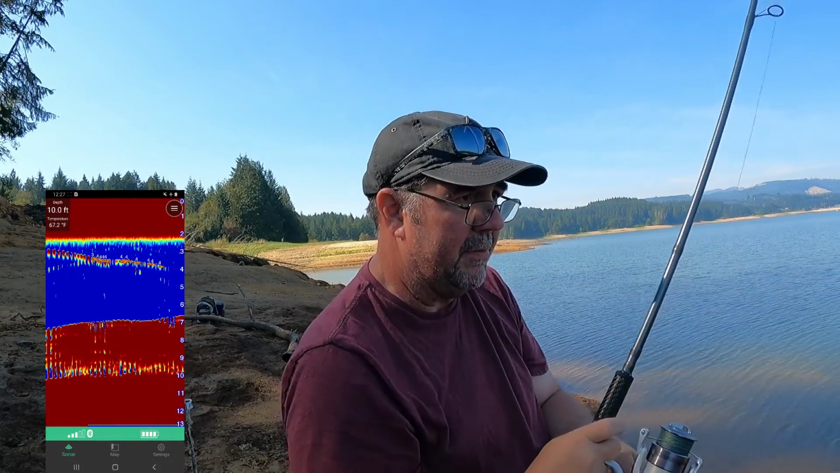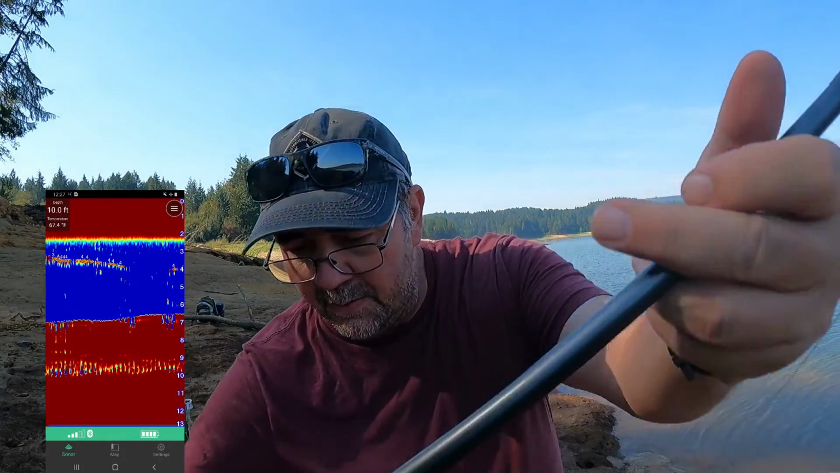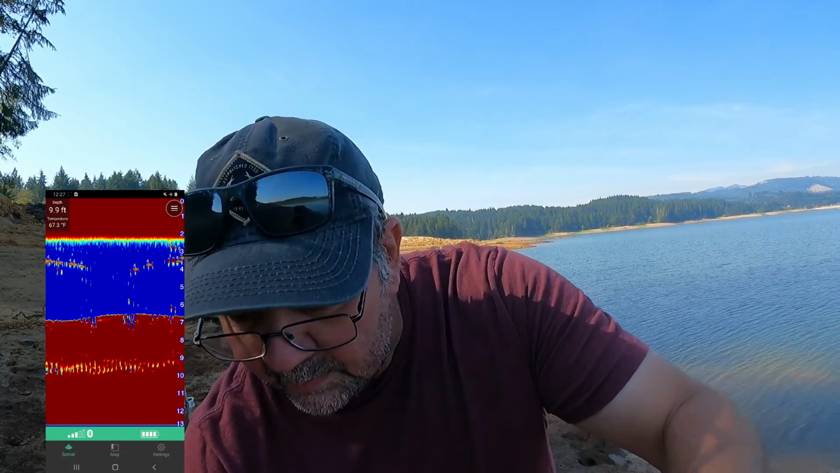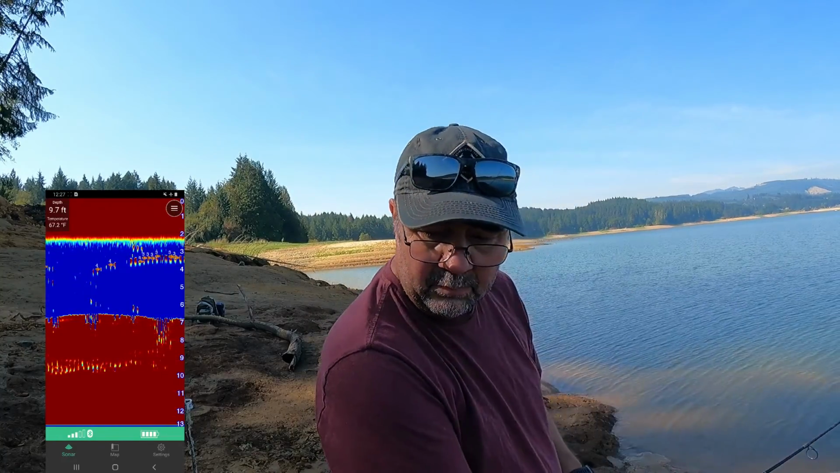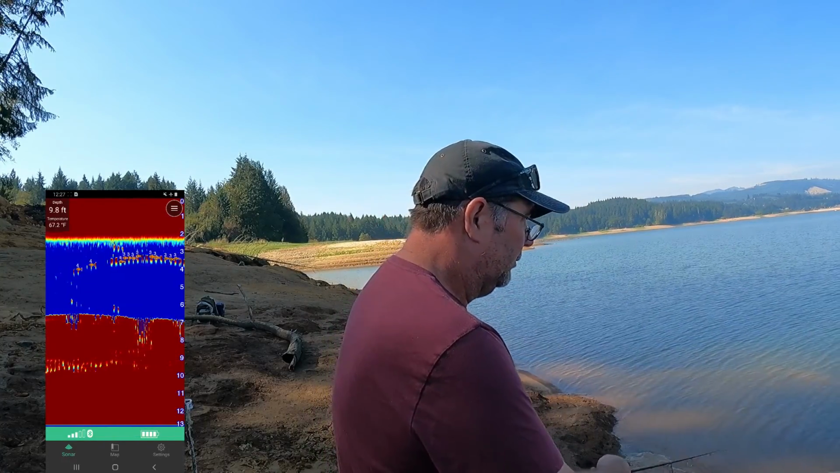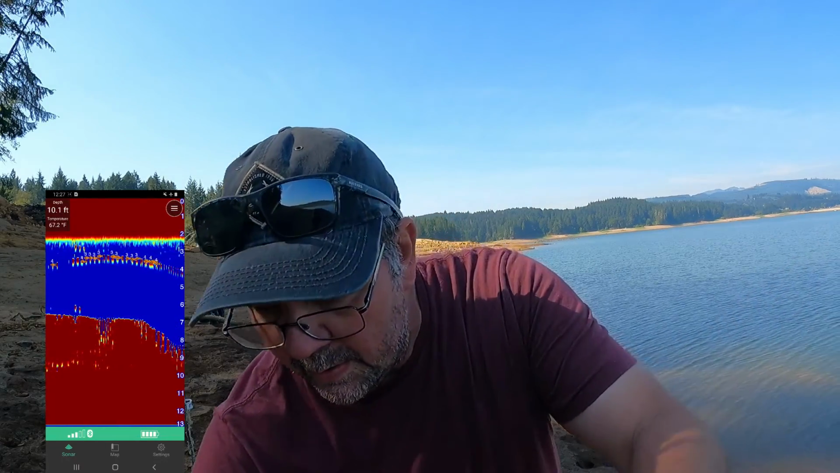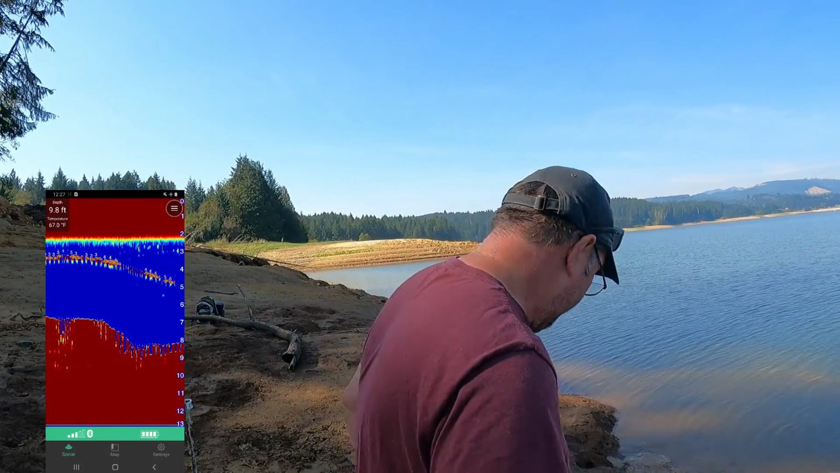I'm going to cast it a little bit towards the dam and just kind of let it drift towards me and see how that goes. Be right back. I'm gonna go get a split shot too.